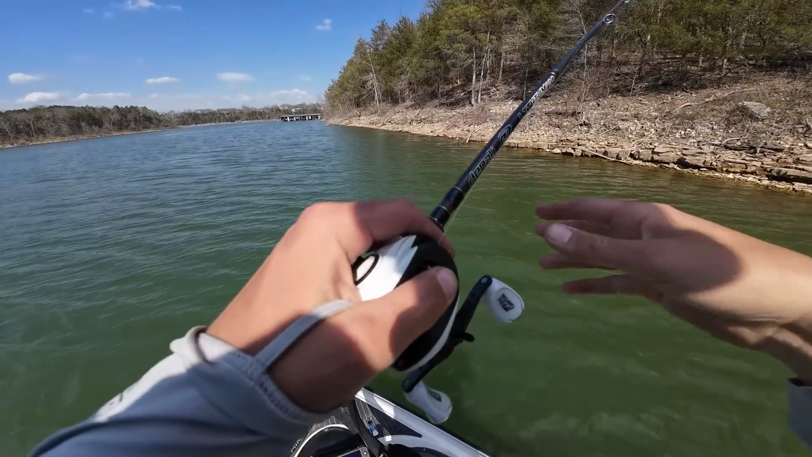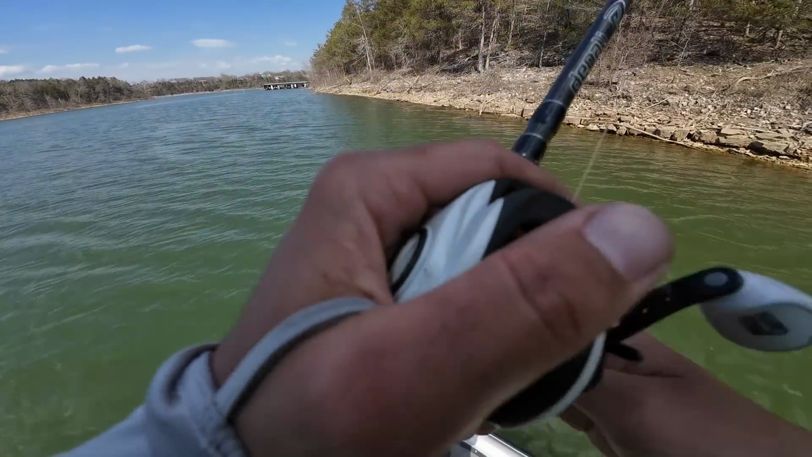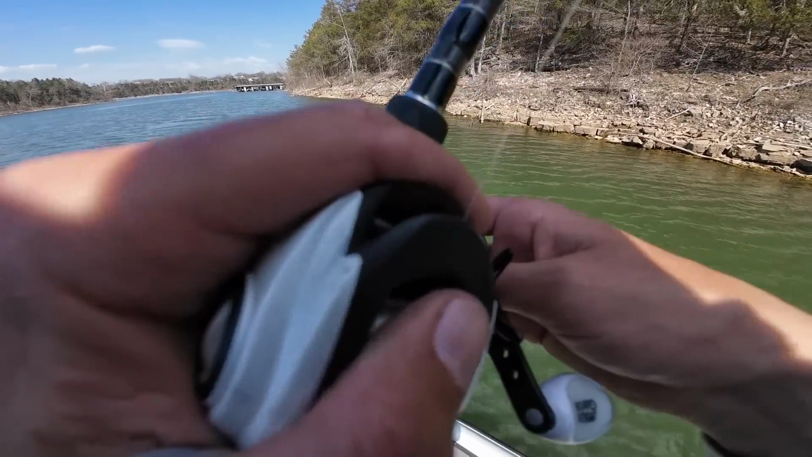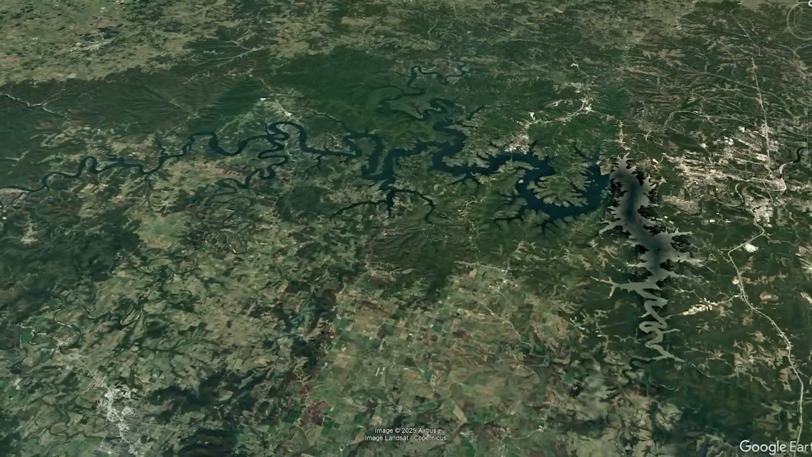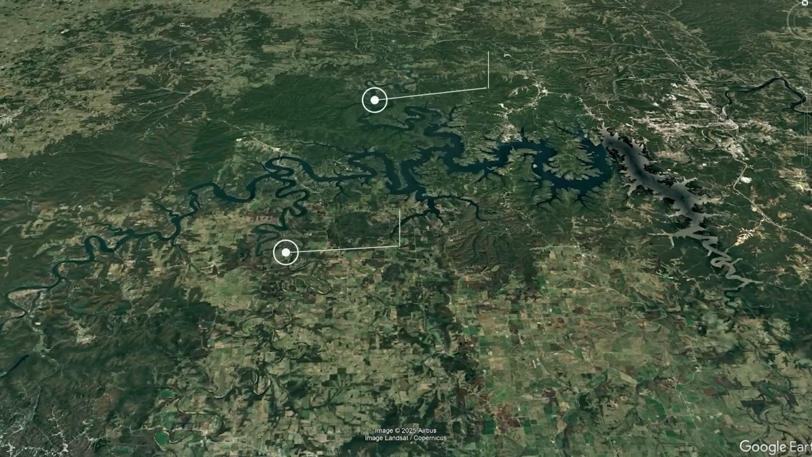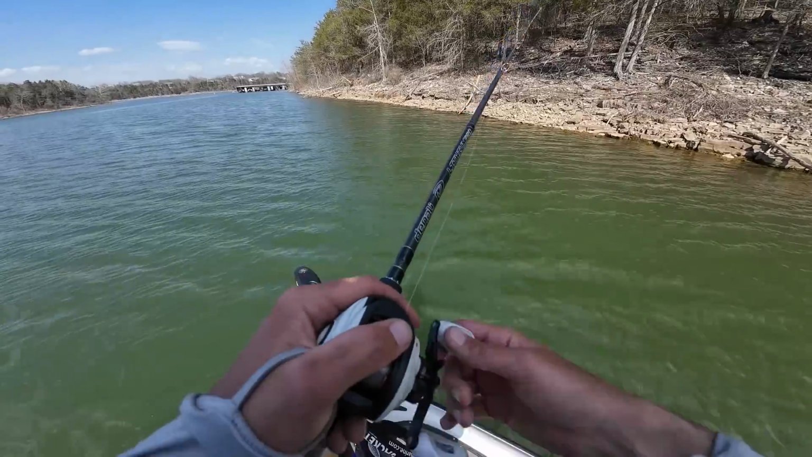And one thing I'll call out is that all the fish I've caught so far have not been big ones by any means. I think the one I broke off was a pretty good one, but a lot of times it comes down to finding the right section of the lake that you need to be in. So for example, right now we're up the Kings River on Table Rock, and the Kings River isn't known for having the biggest fish in it. So if I was doing the same pattern up the James River or Long Creek, for example, I might be able to be catching 3 to 4 pounders instead of just like 1.5 to 2.5 pounders.